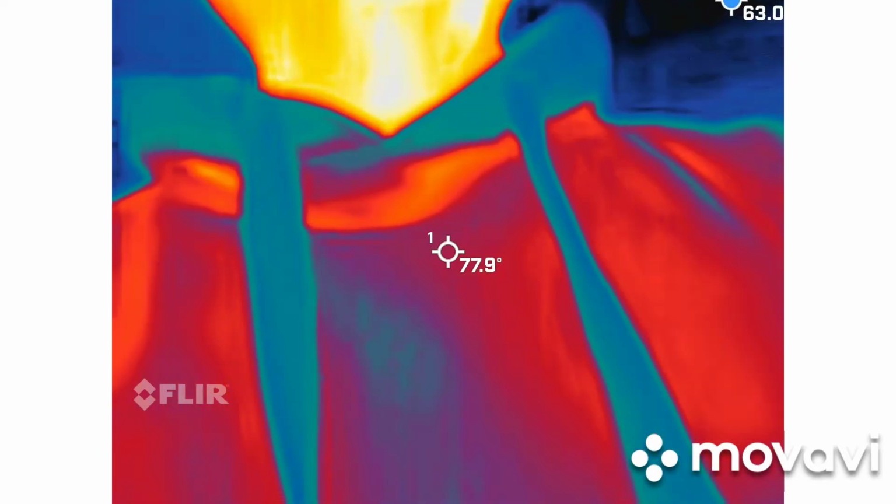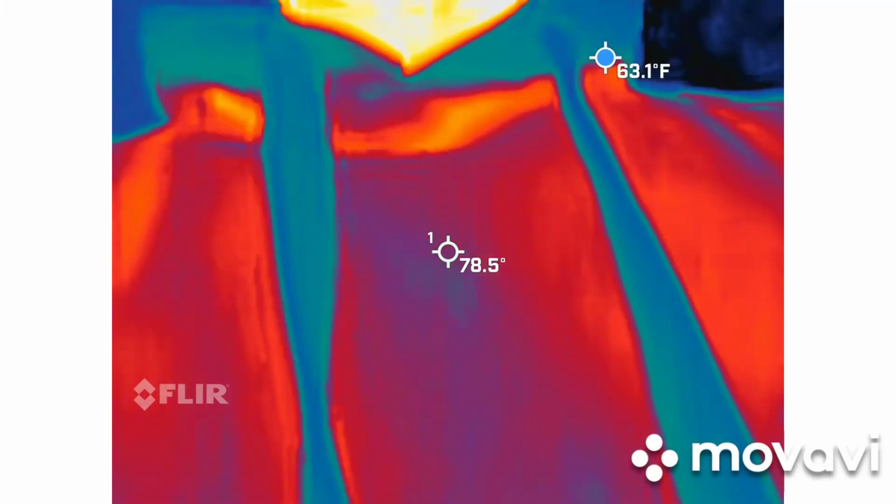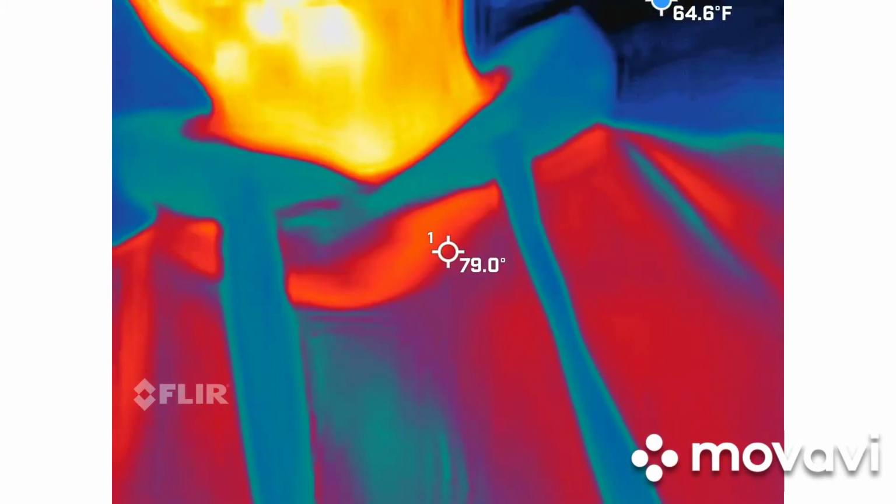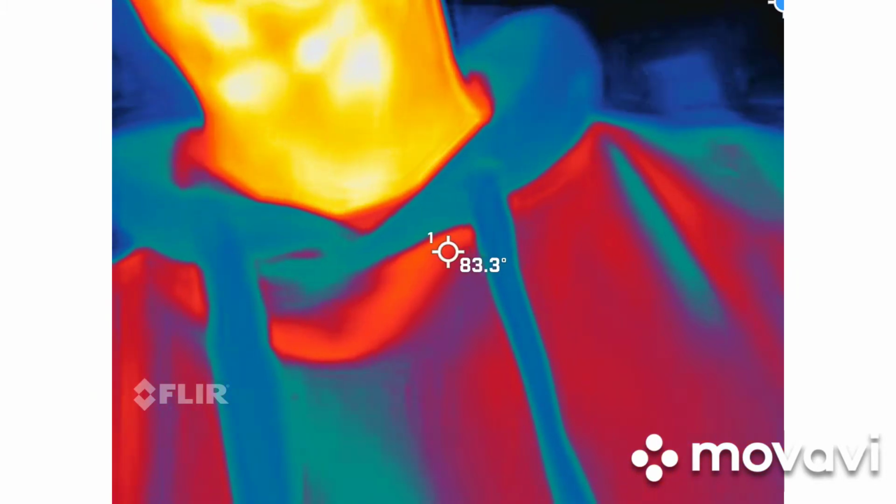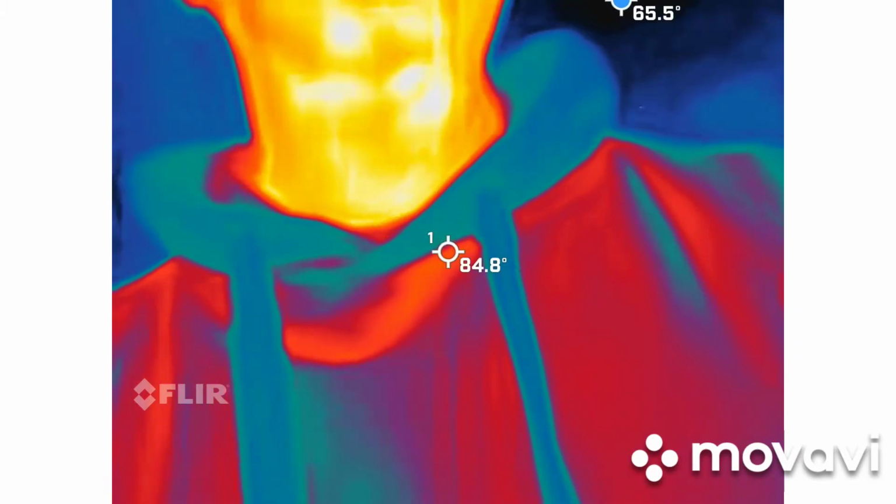This piece of hardware on here is a FLIR Pro 1. If you know anything about thermal imaging, which most people don't, this is what firemen and mechanics use. Firemen use it to save people. This is the real deal. I didn't want some crazy phone app for this. However, the software for this sucks.